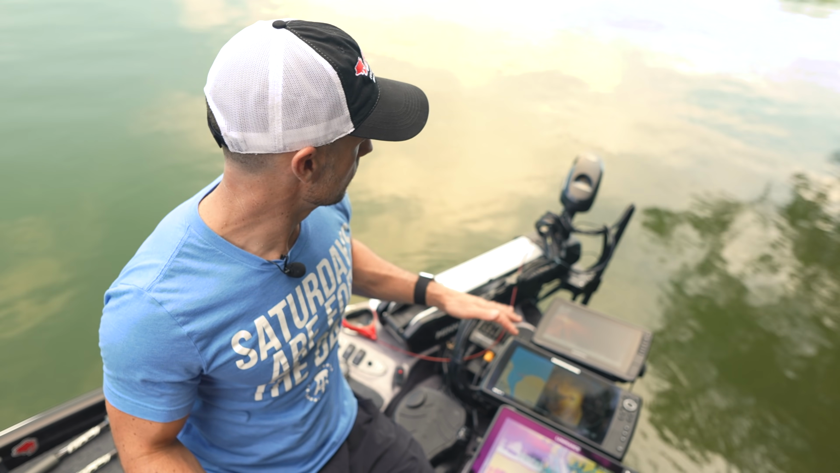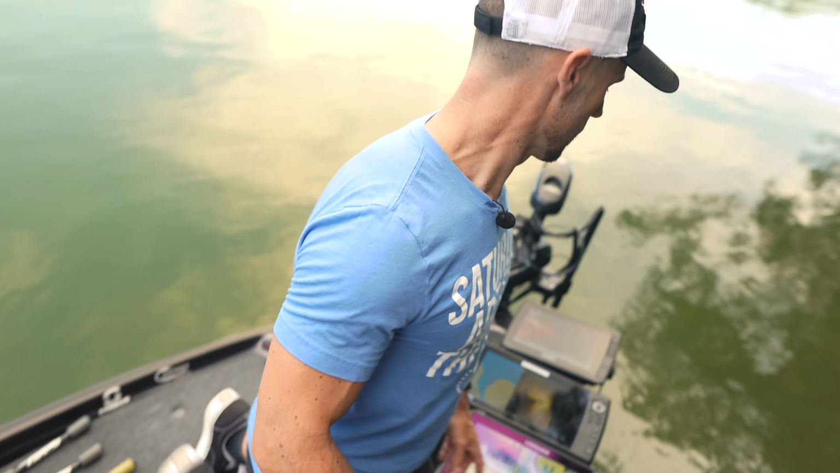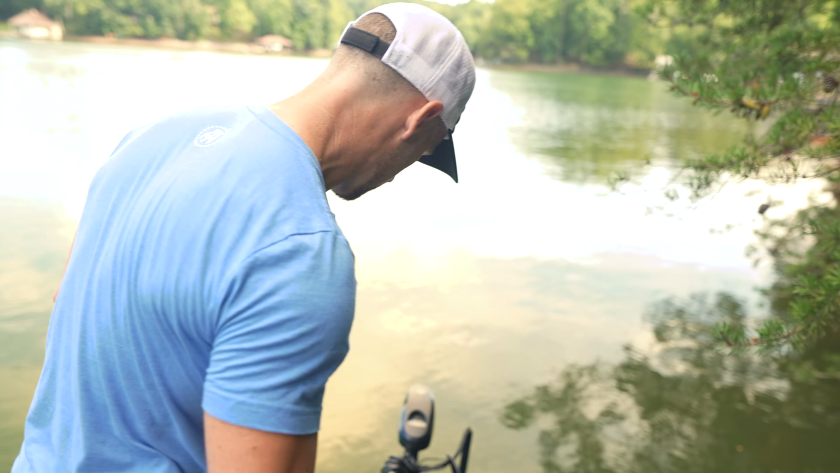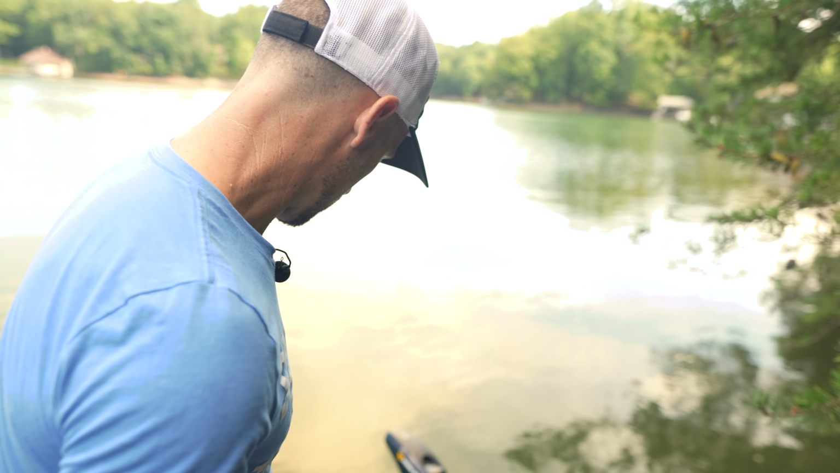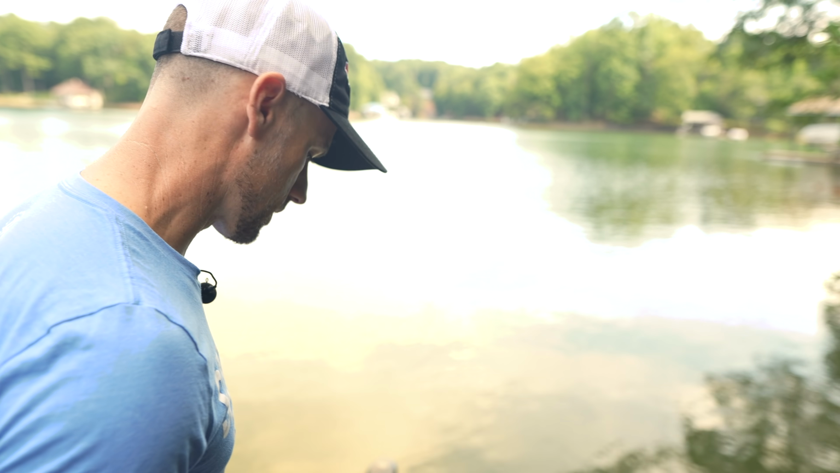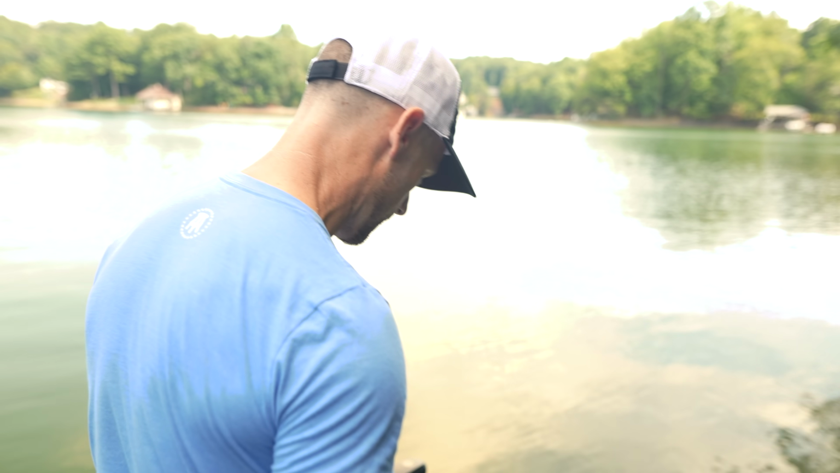So I'm gonna put those up, and we're gonna trolling motor up here a little bit and see if we can find a couple things to be able to look at on this live scope. You also have my Power-Pole buttons right there. Just super efficient system here on the front, in my opinion.